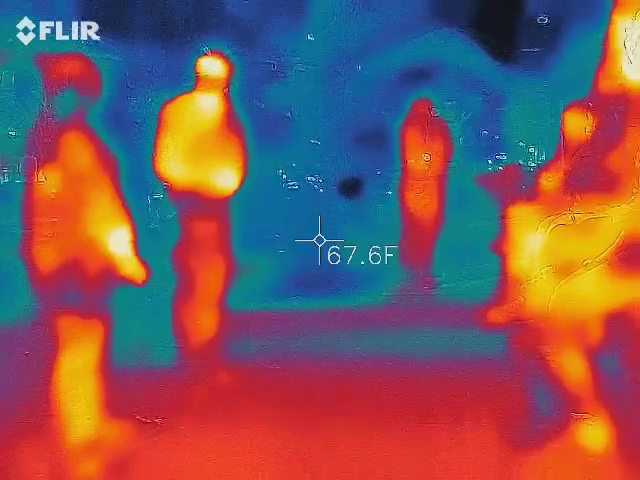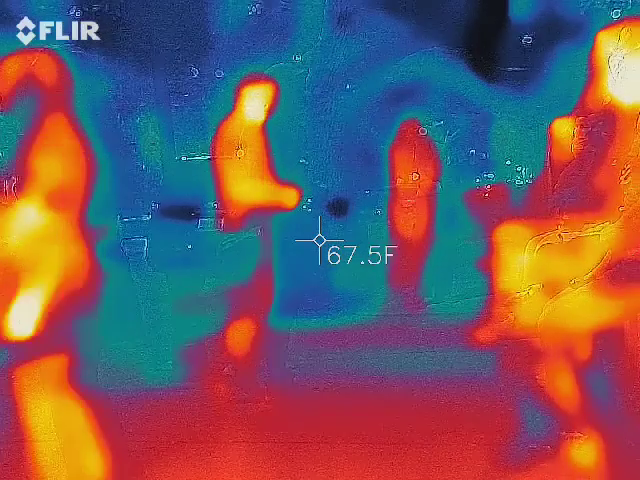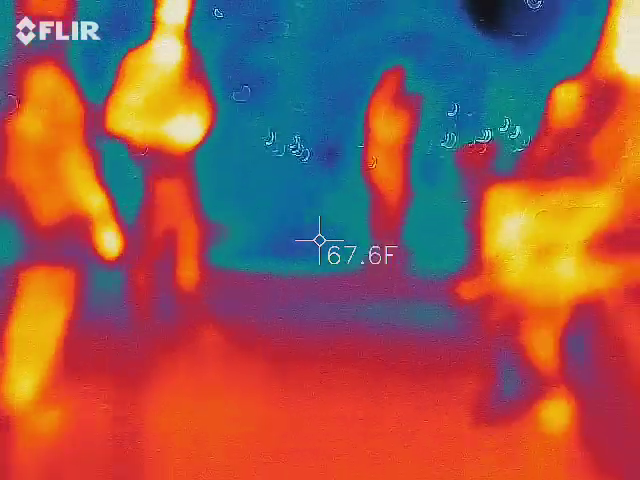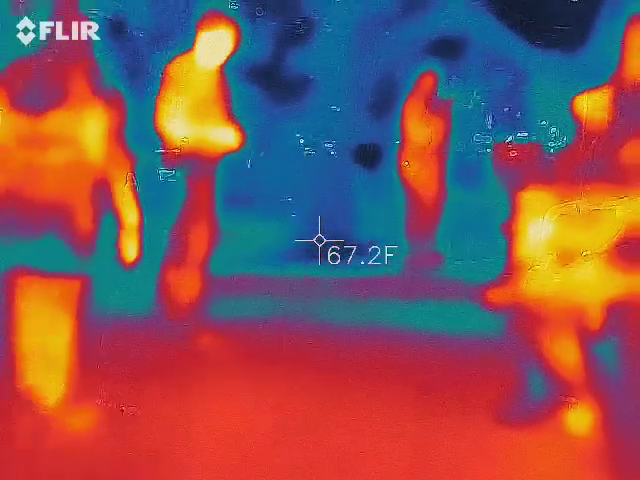Let's see, what else? Junius Booth is the other ghost that you can see there. Junius Booth is the father of John Wilkes Booth, who shot Lincoln in the theater. Junius Booth was a traveling actor during the time of the original Duxbury Theater.